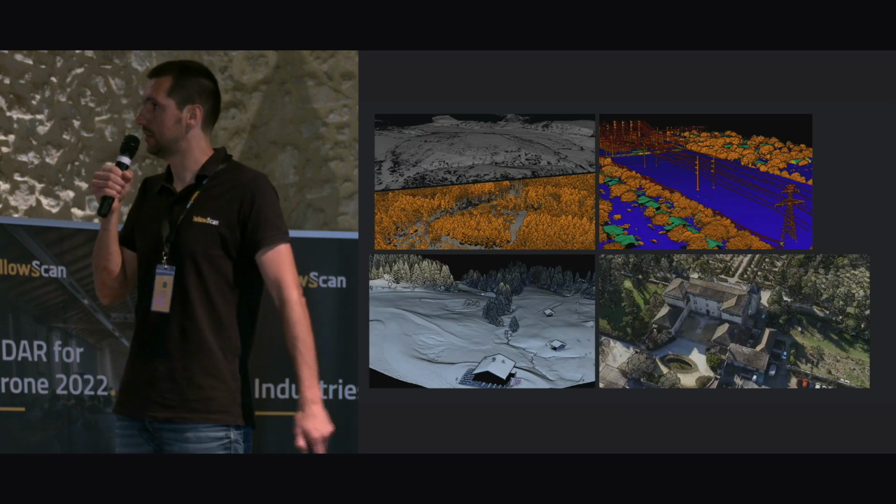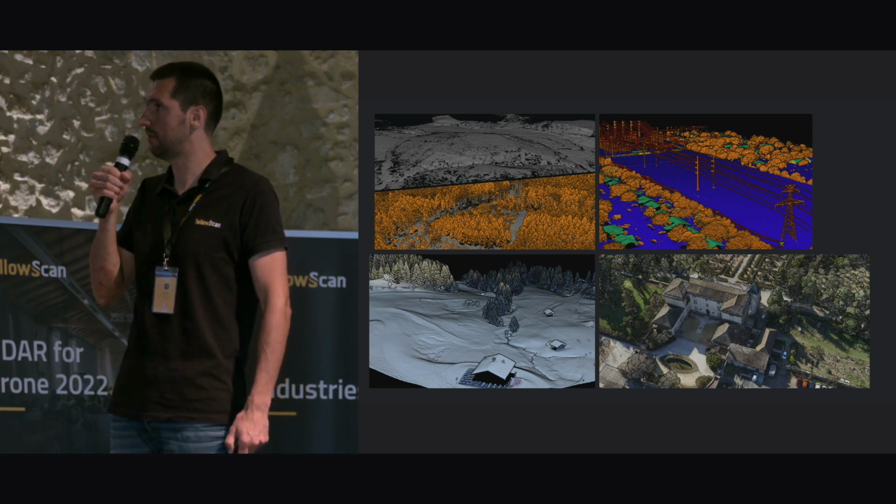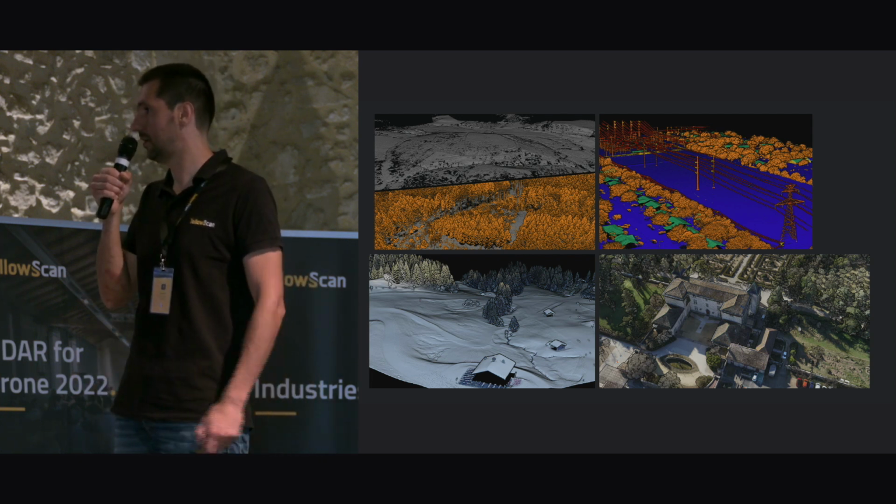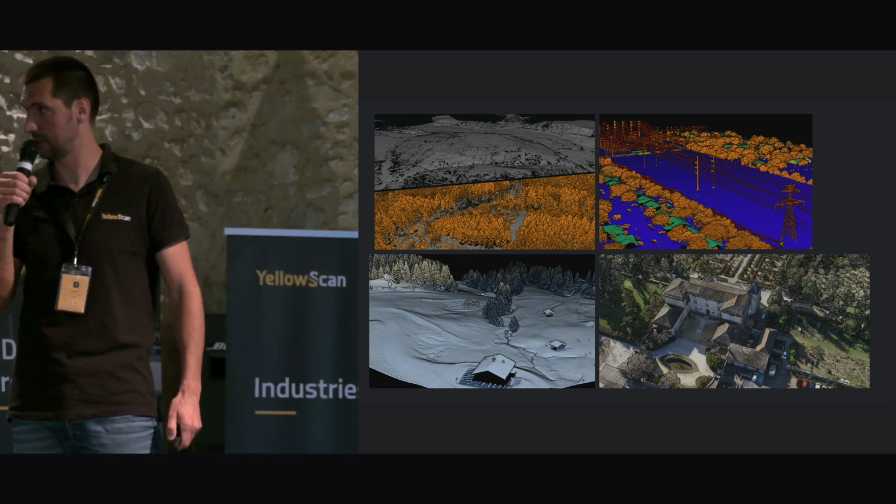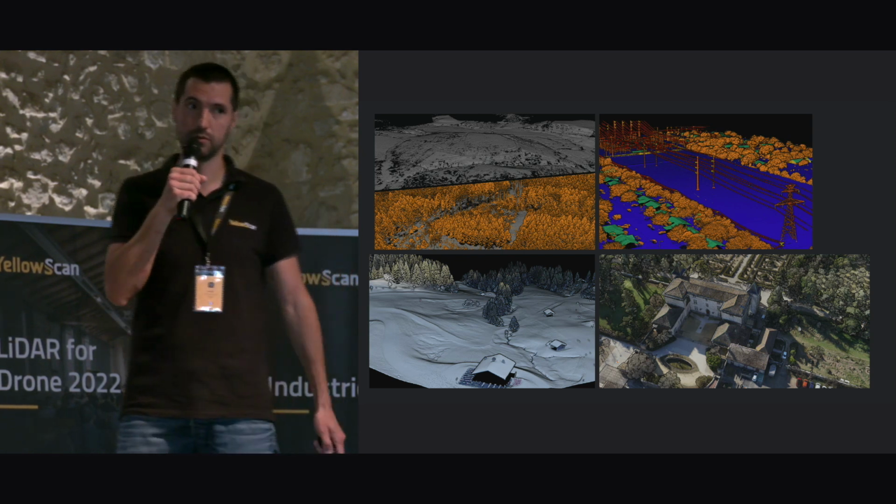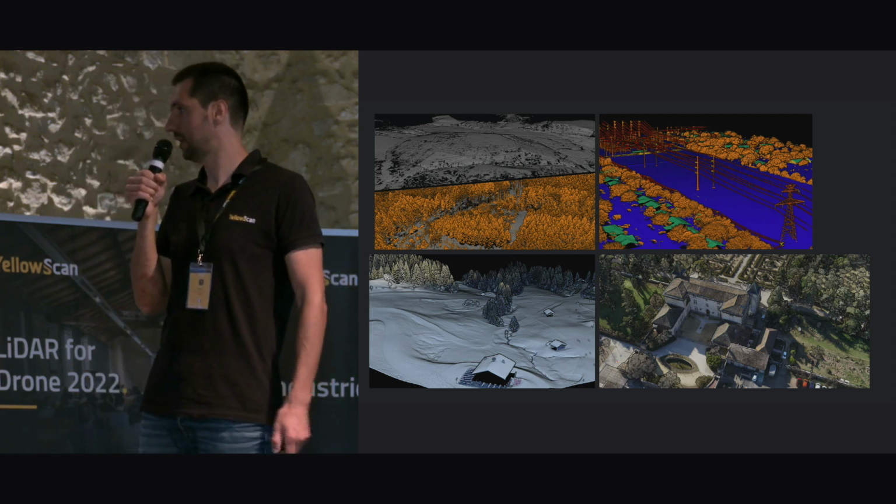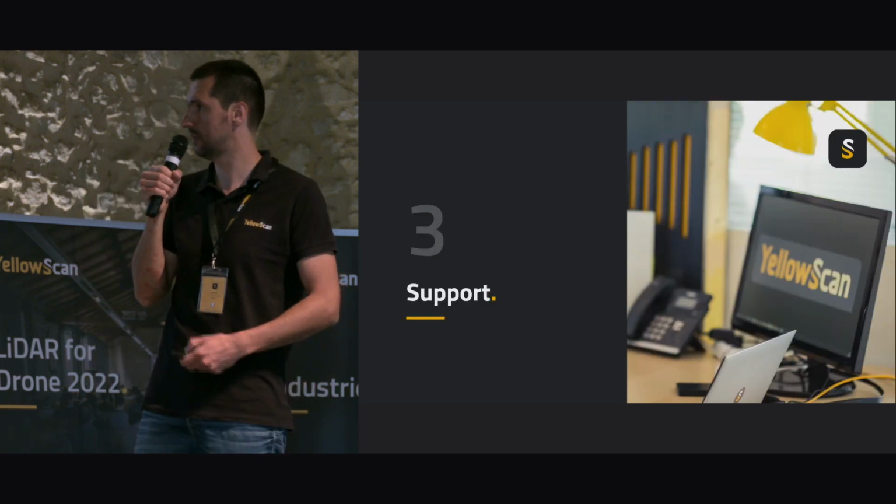So these are examples of point clouds. On top left, you have with vegetation, without vegetation. At right, you have power lines. At bottom left, you have some data collected with snow, and colorized. And here's a small castle close to YellowScan headquarters, about 20 kilometers away. Data captured with a single camera as well, just as an example.